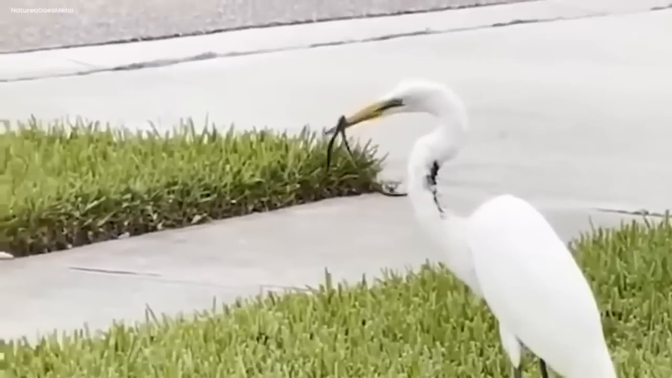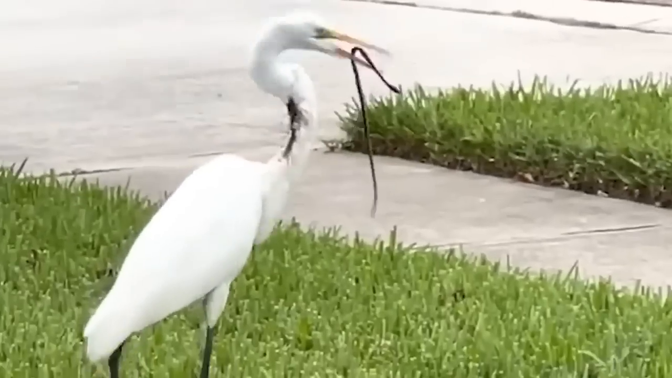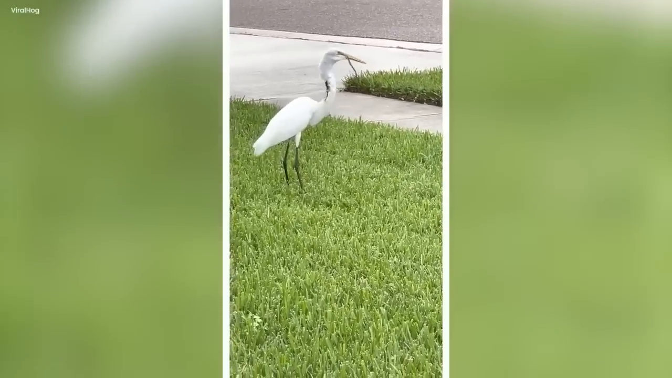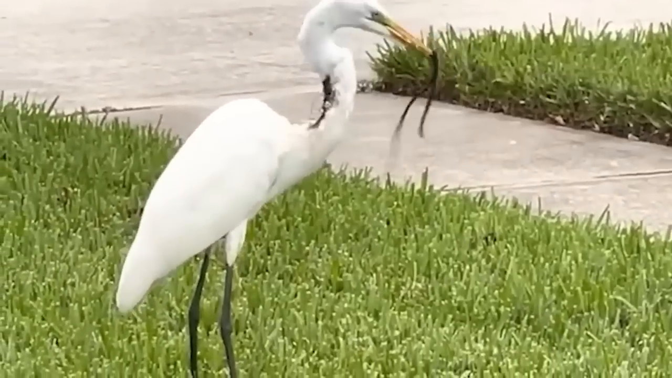The truth behind this mysterious egret remained hidden, a puzzle that no one could solve. The egret became a symbol of the unknown, a reminder that there are mysteries in nature that go beyond our understanding. Its story would be told and retold in the park, a legend of the unexplainable.